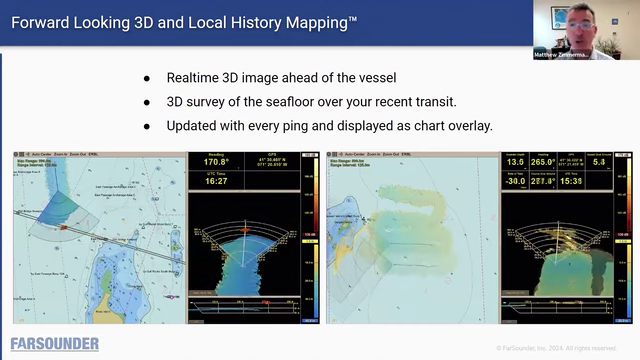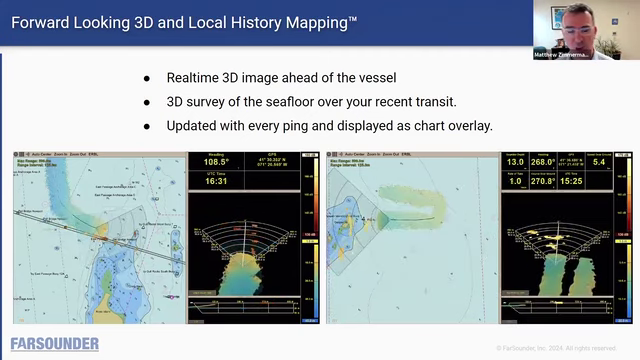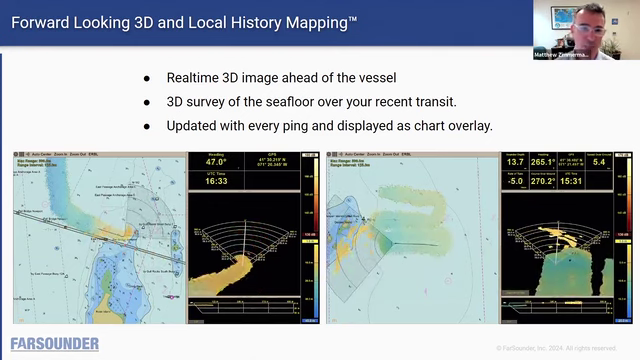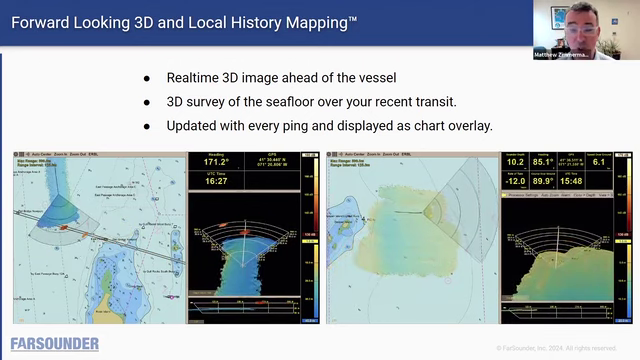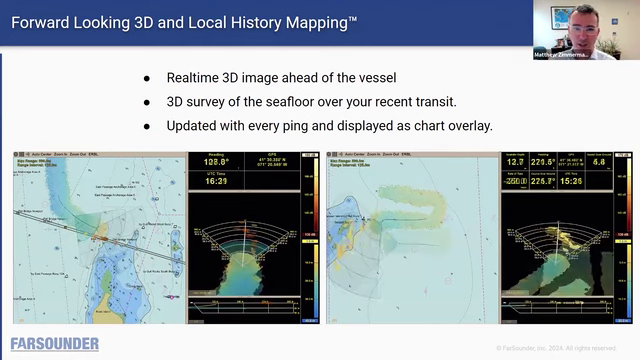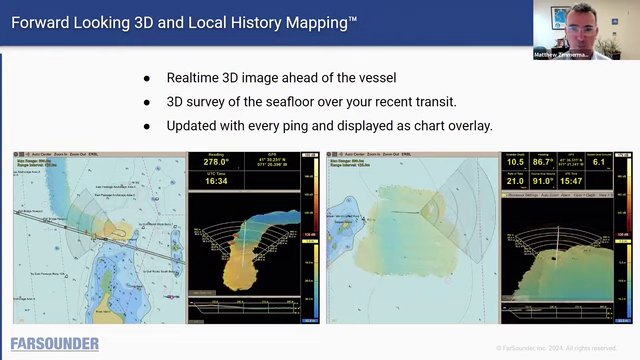And in many applications, the map we're able to build is good enough for those users. So whether it's returning to an area that you haven't been to before, exiting back through a treacherous passage that you mapped on the way in, or, as we show on the right-hand side, building a short survey of an area where you're going to anchor before dropping the hook, you can do that survey, build the map, and then as the vessel is swaying with the tides and the currents and the wind, you can see where the stern of the vessel is relative to any shallows that have been mapped.